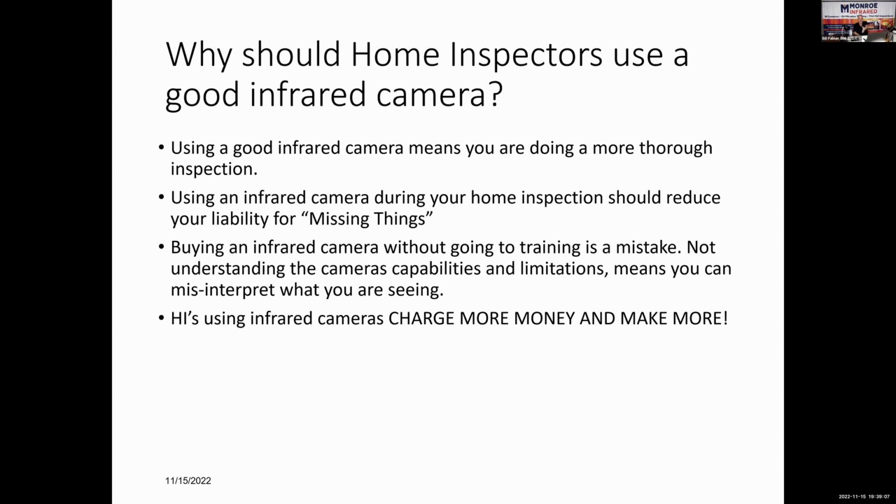They hire a contractor, who comes in, tears up the vinyl flooring, and the subfloor is perfectly dry. Because that home inspector, using an infrared camera, didn't understand that an infrared camera doesn't say it's wet. An infrared camera shows you thermal differences, and that's all it shows you. You've got to use other tools to help you figure out what's causing it.